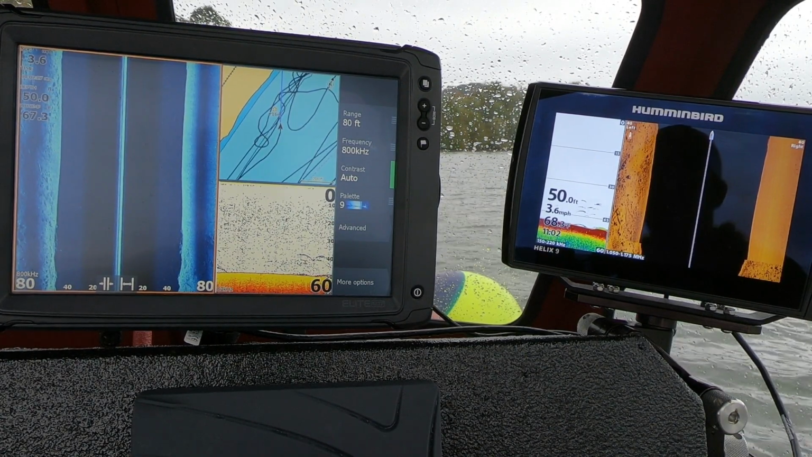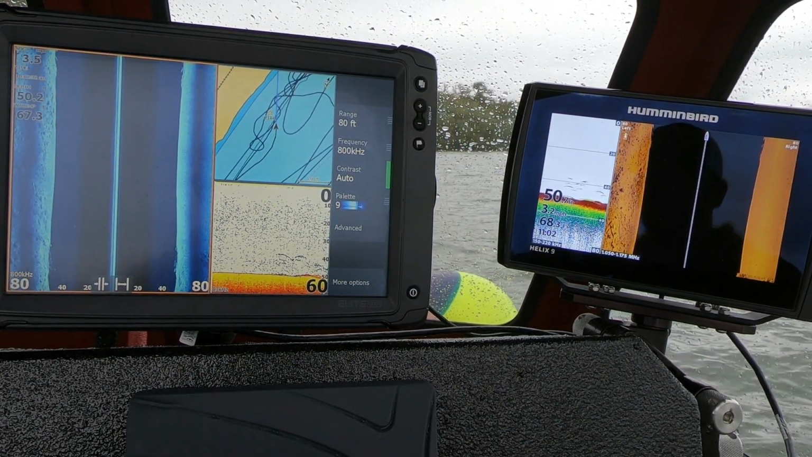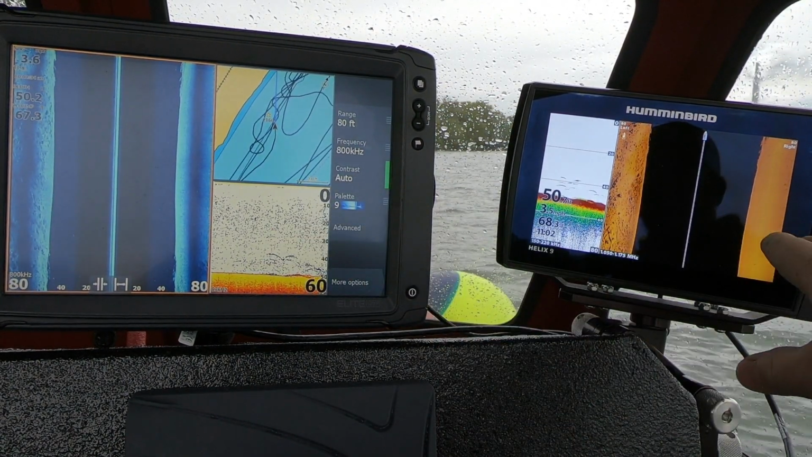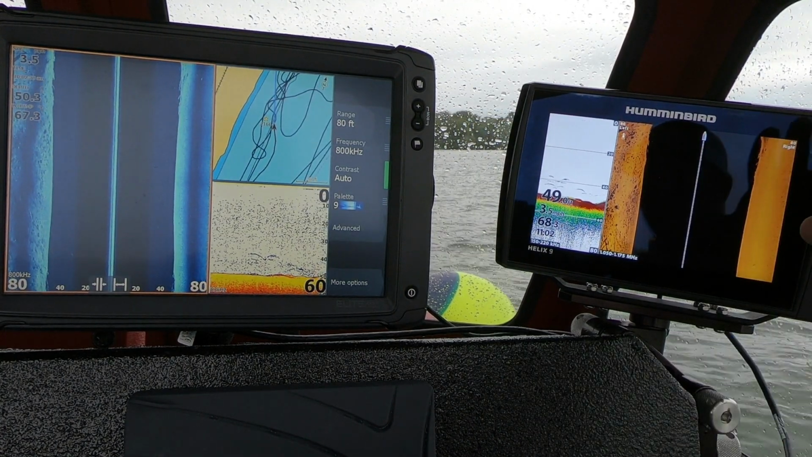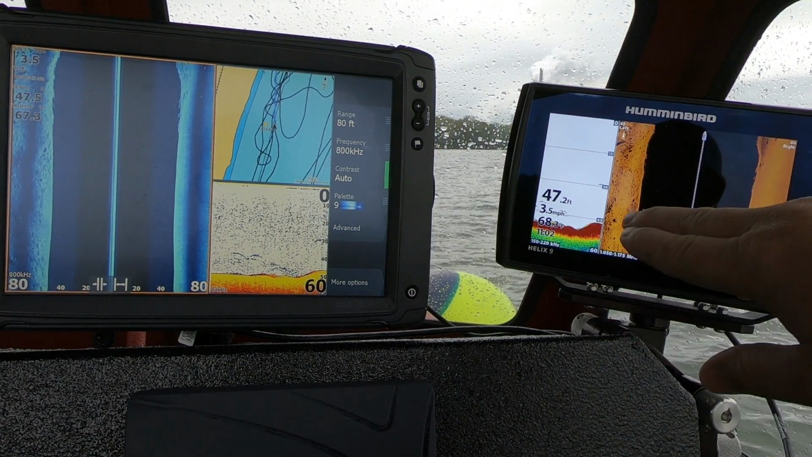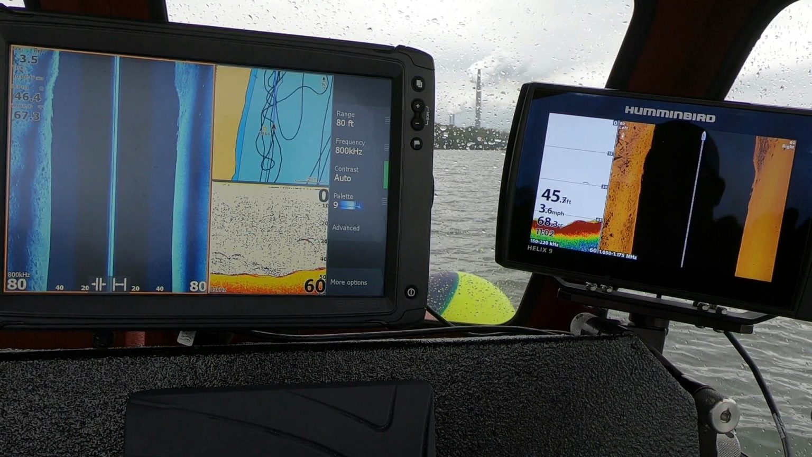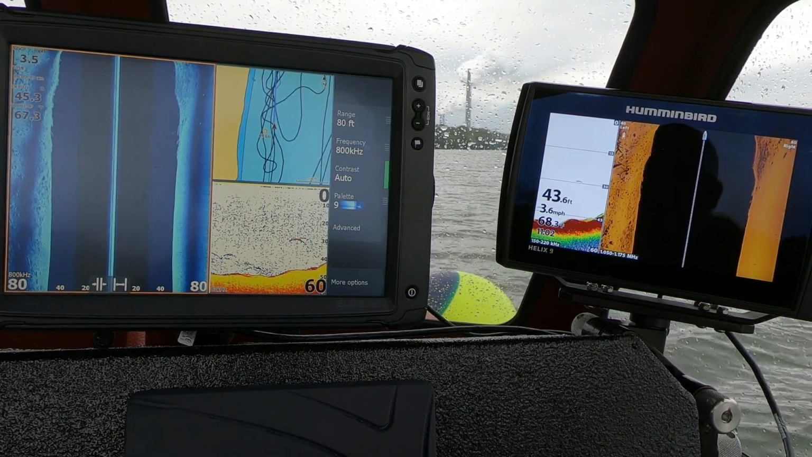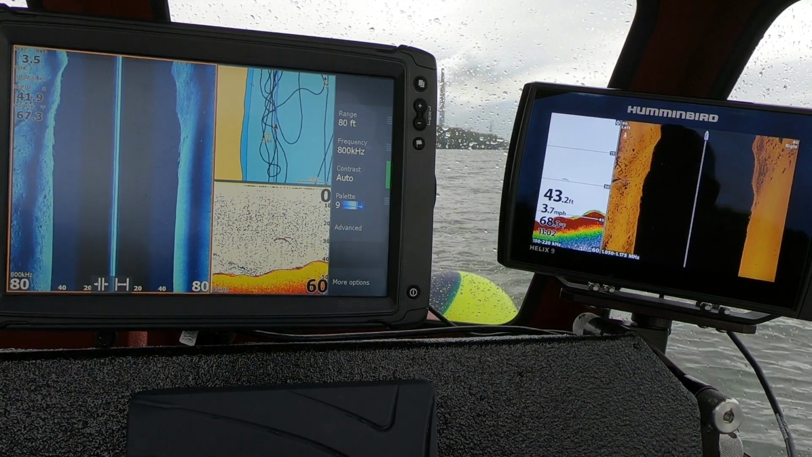Now here, we're going back towards that ledge, but on both units you can see that right off that ledge is super smooth. You have rock, chunk rock, the occasional log, things like that. But out here on the other side of that ledge, where it drops down into the main river channel, it's just super smooth.